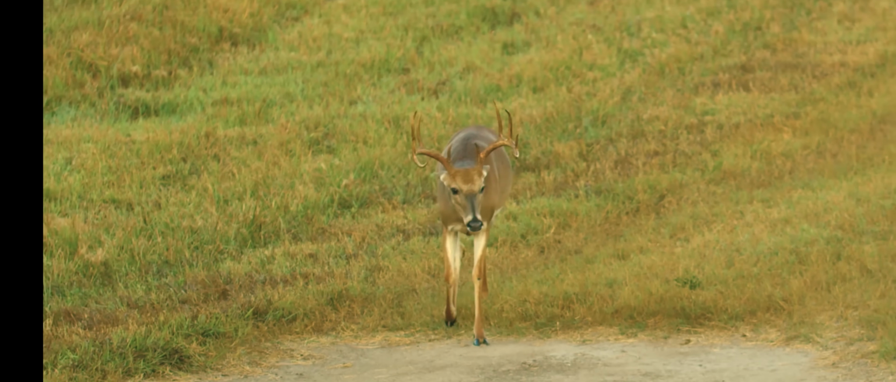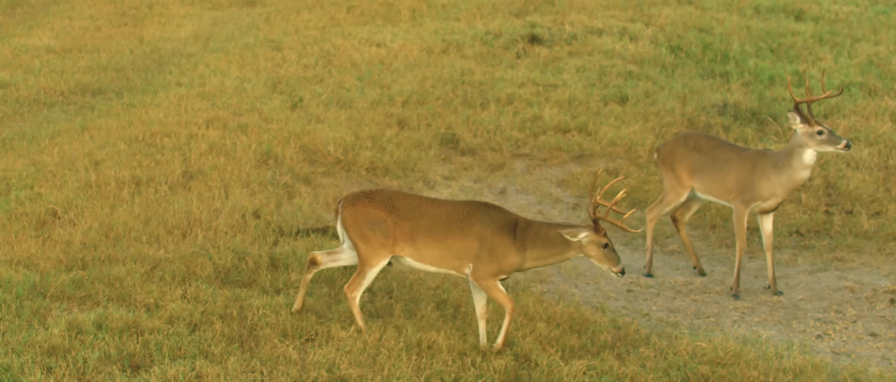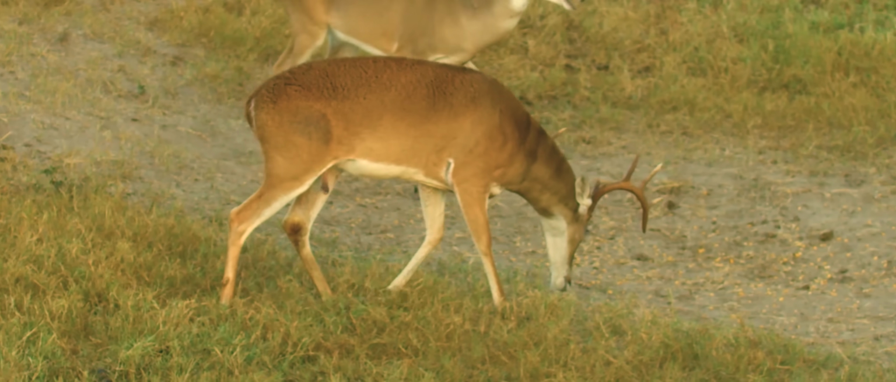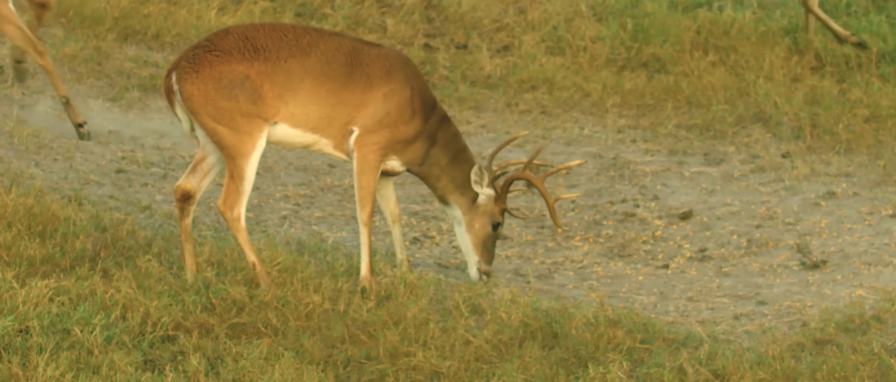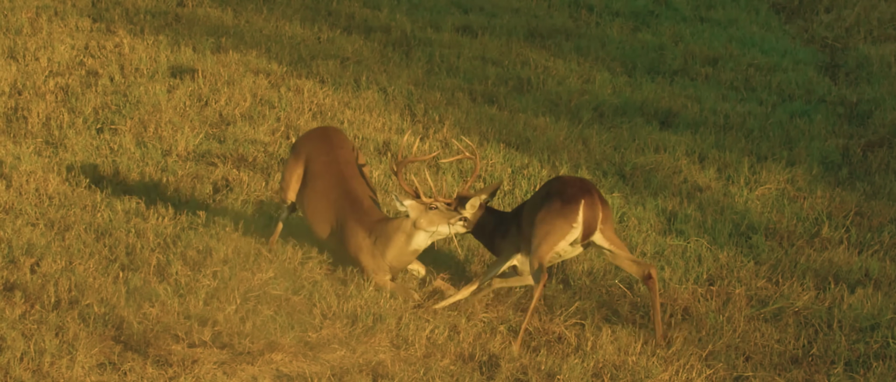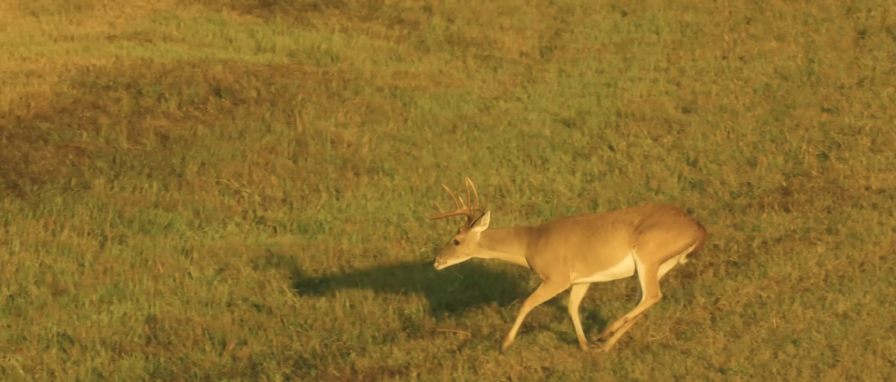Now that is a mature buck. That is 100% a mature buck. Look how much bigger he is than those other deer. Bucks are fighting. That was pretty freaking cool.